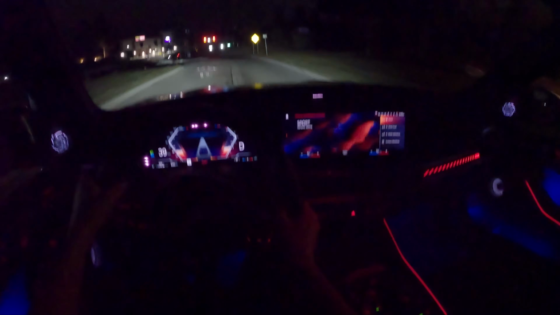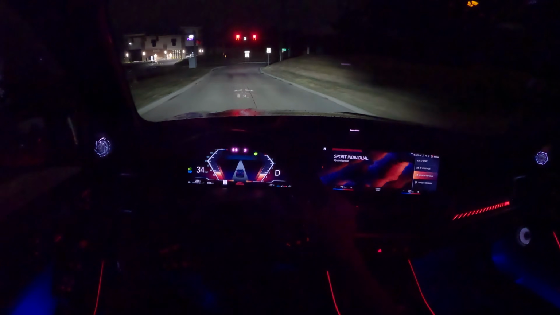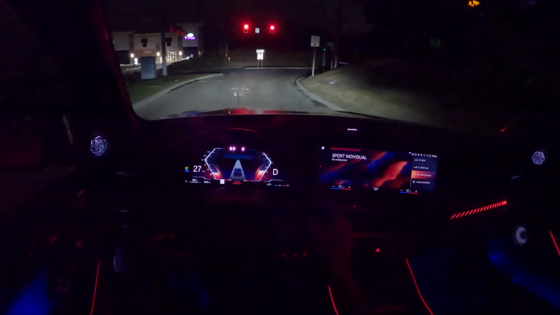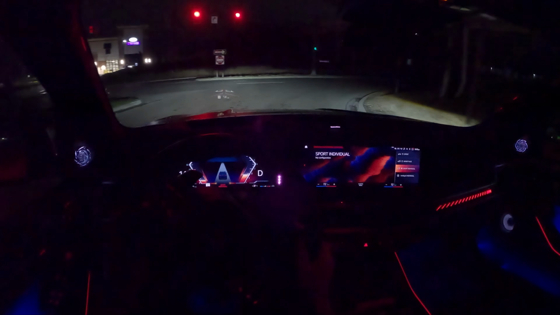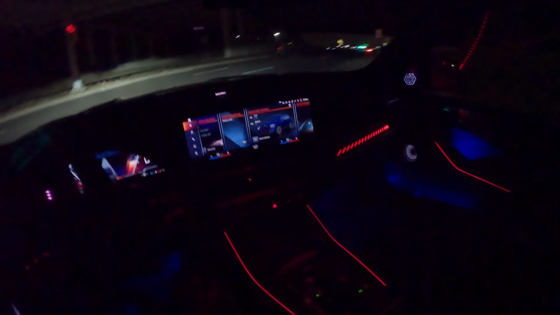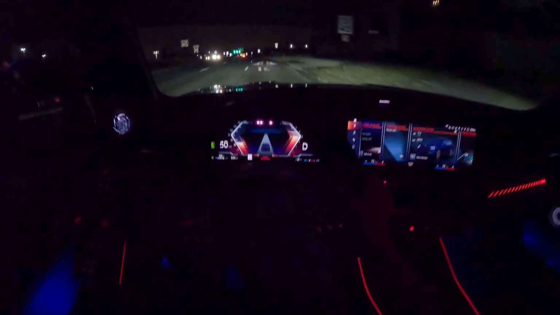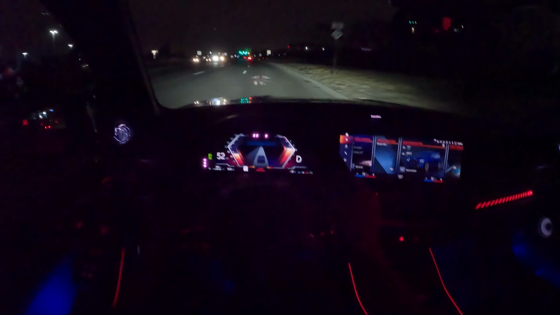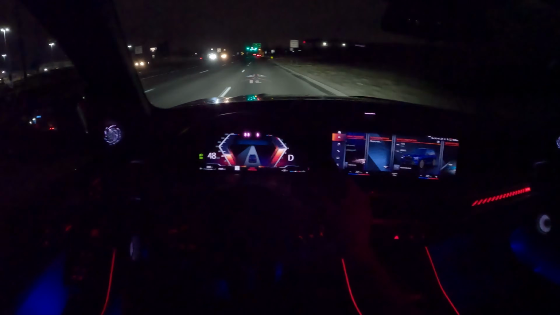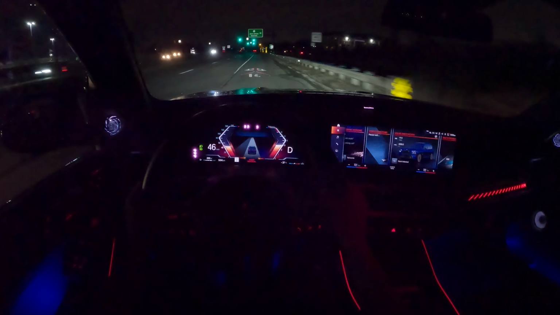Into sport mode. Let's go sport individual. That'll give us comfort ride, sport drivetrain, a little bit stiffer steering. I'm pretty impressed with the way this thing drives. This is definitely one of the better, if not one of the best driving performance three-row SUVs.